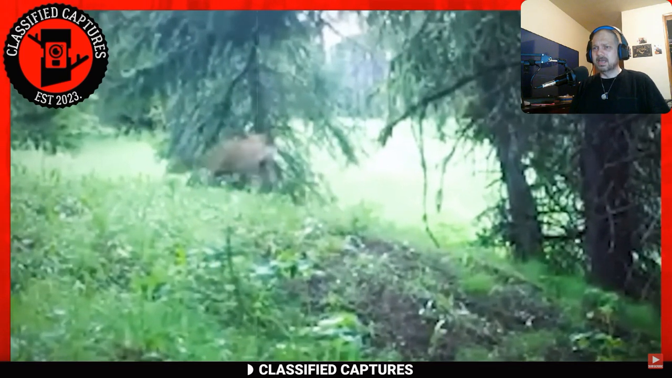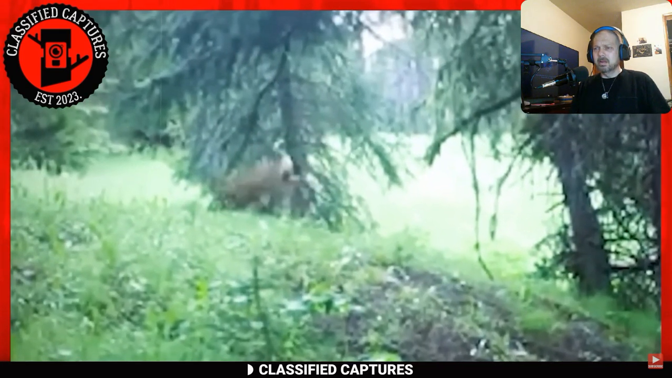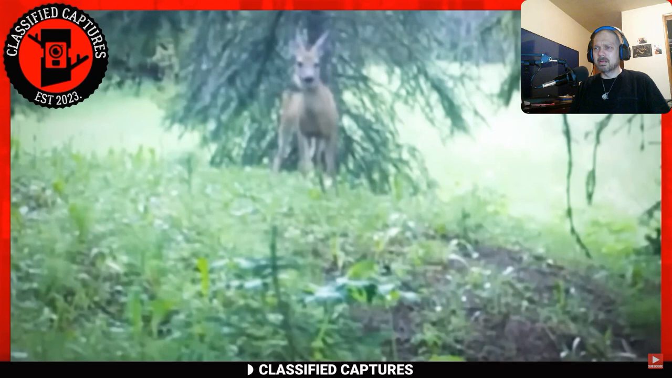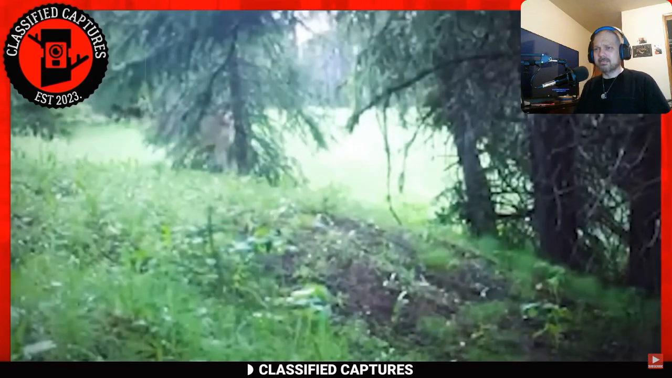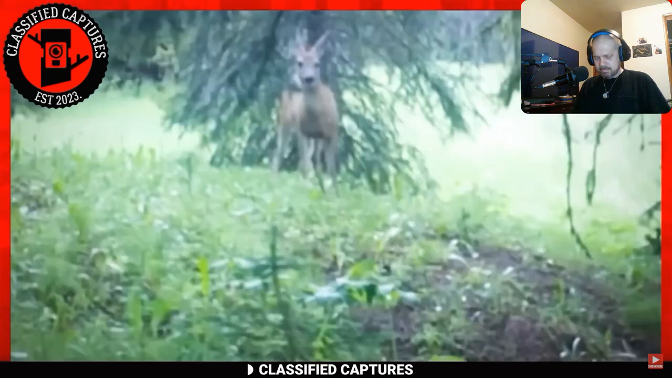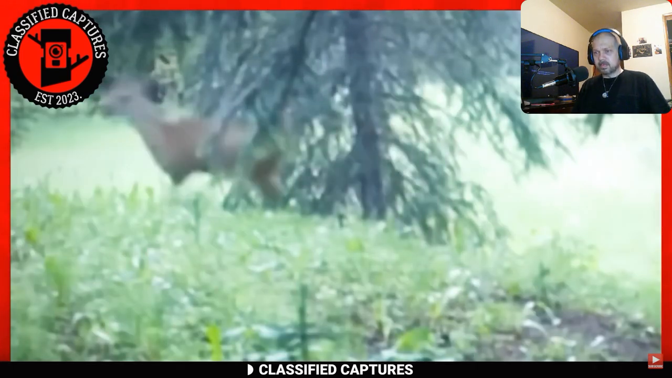This trail cam footage caught a deer leaping. Deer are very collected and cautious because of their status as universal prey in the wild. They're always jumpy, but not for a good reason. However, this particular deer appears to be jumpy for a whole different reason.